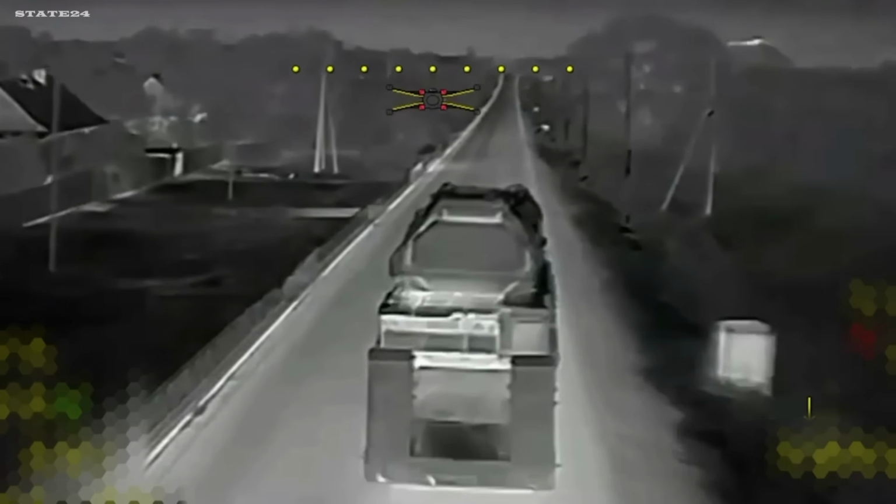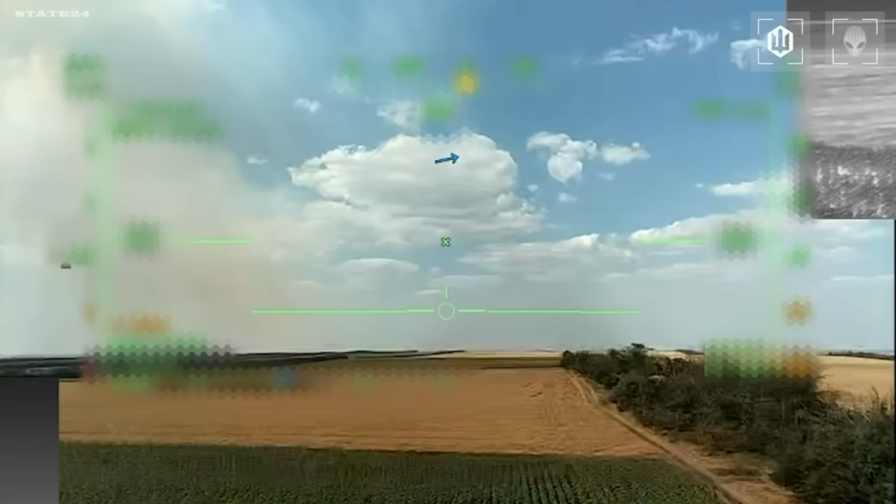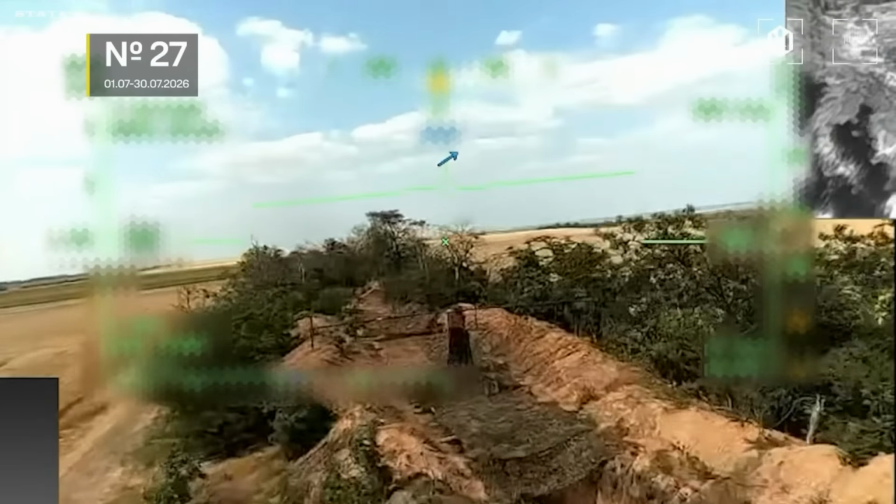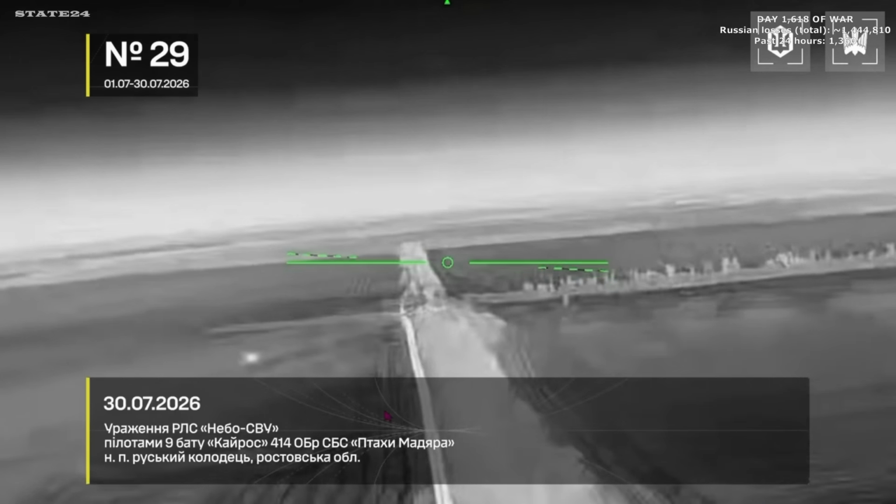A Russian motorboat base in Crimea struck and set ablaze. 4 more Shadow Fleet tankers hit in the Black and Azov Seas, 205 vessels total since the operation began. 5 air defense elements taken out in the same stretch. Radar systems in Zaporizhzhia and Rostov Oblast. A Buk M3 caught on a transport trailer. Radar shelters in Crimea, and a drone launch and storage site at Donetsk airport.